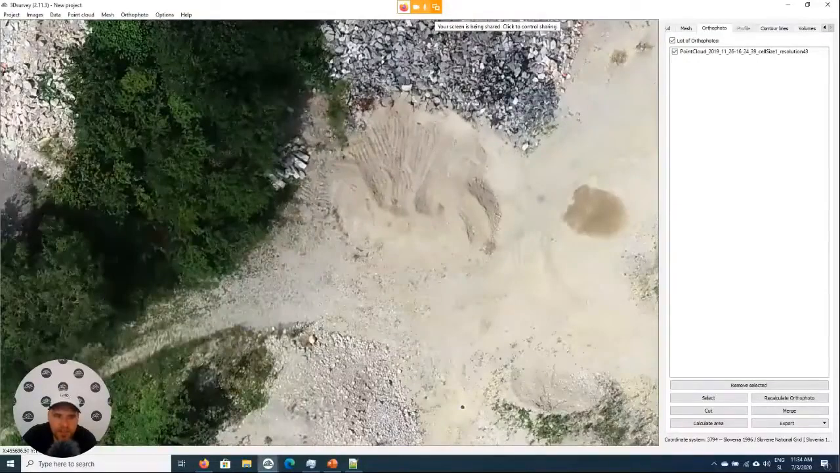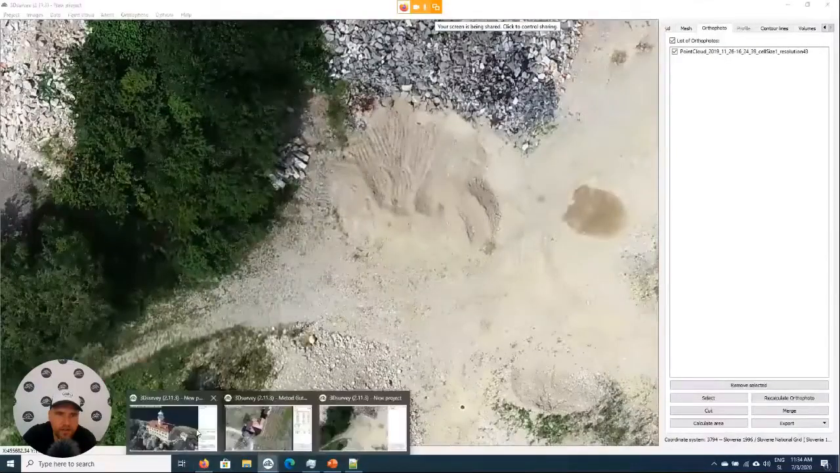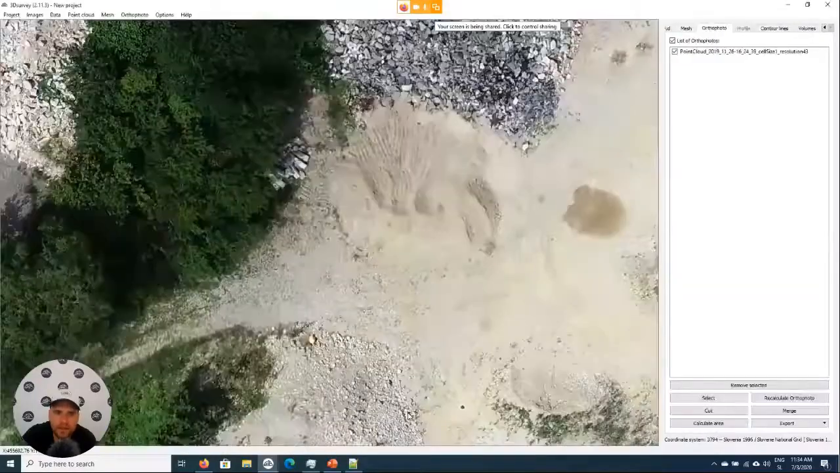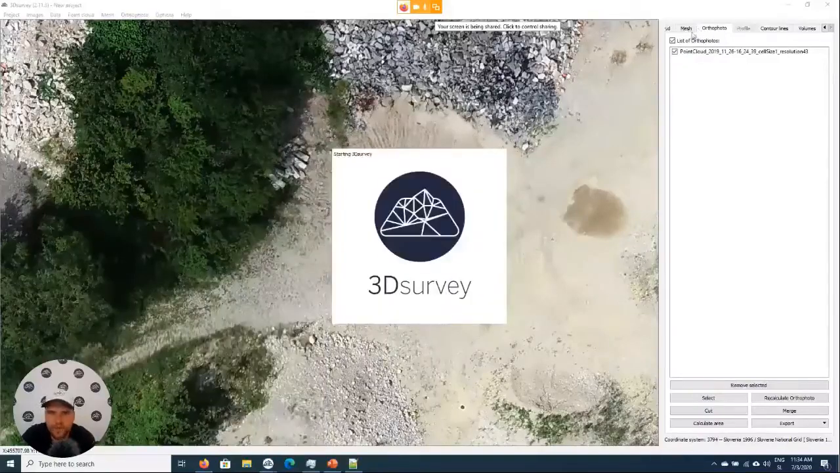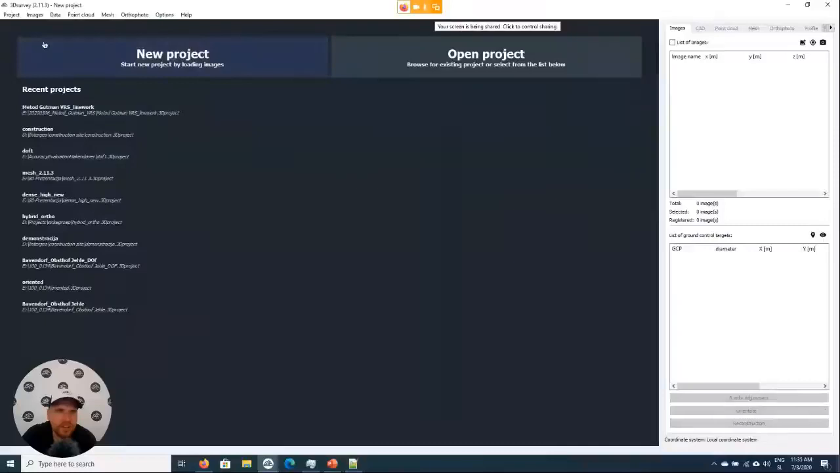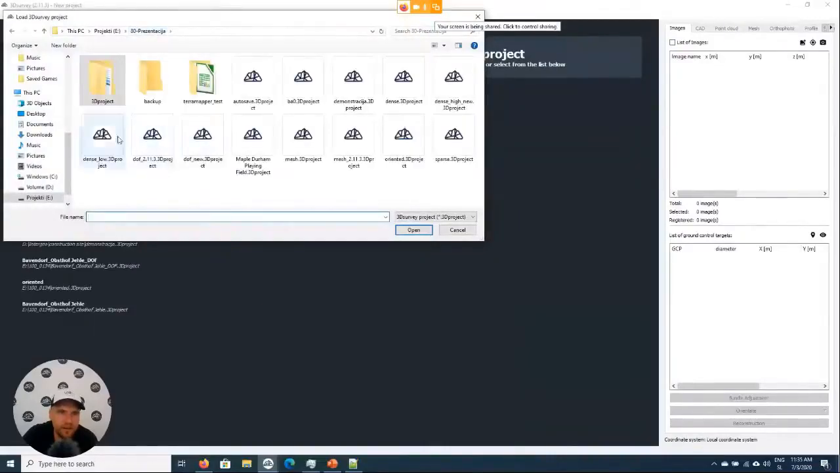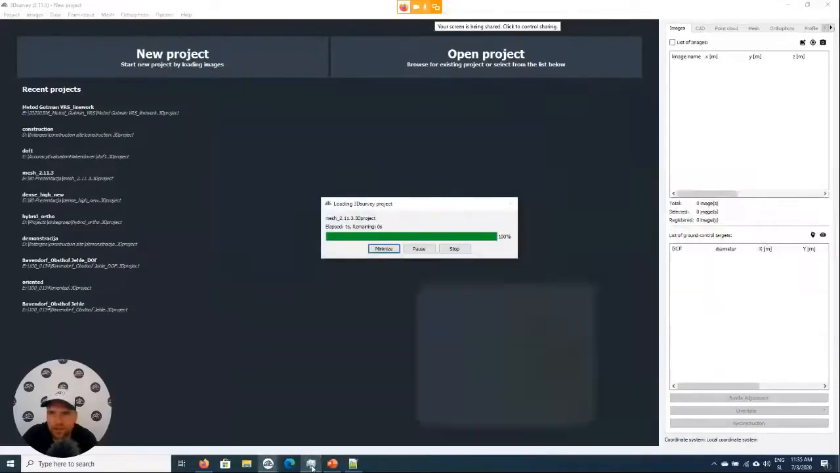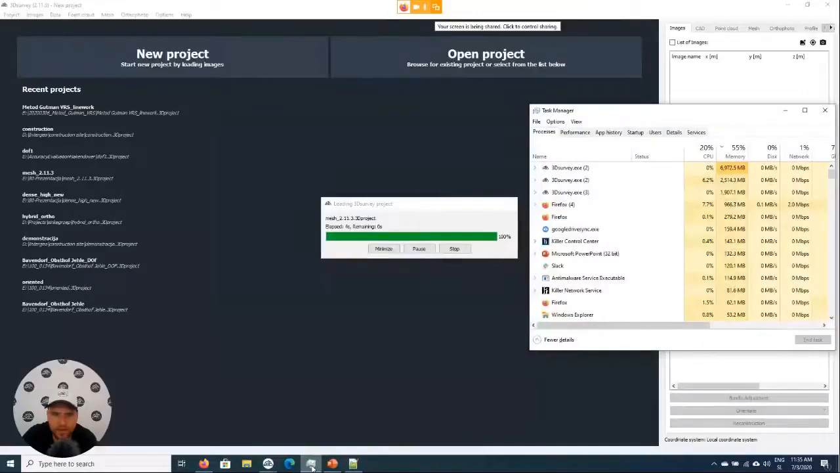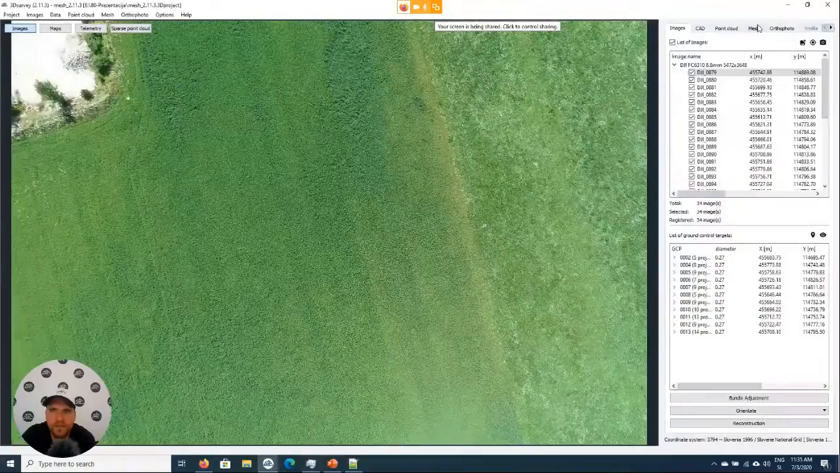So another option would be, I'll just close some projects here. Close this one and open a new window. Another option would be, instead of calculating a digital terrain model, to create a digital surface model. That's a 3D model that has buildings and trees included. Just have a quick look at the memory, what's happening with it. Okay, perfect. We still have way more than enough.